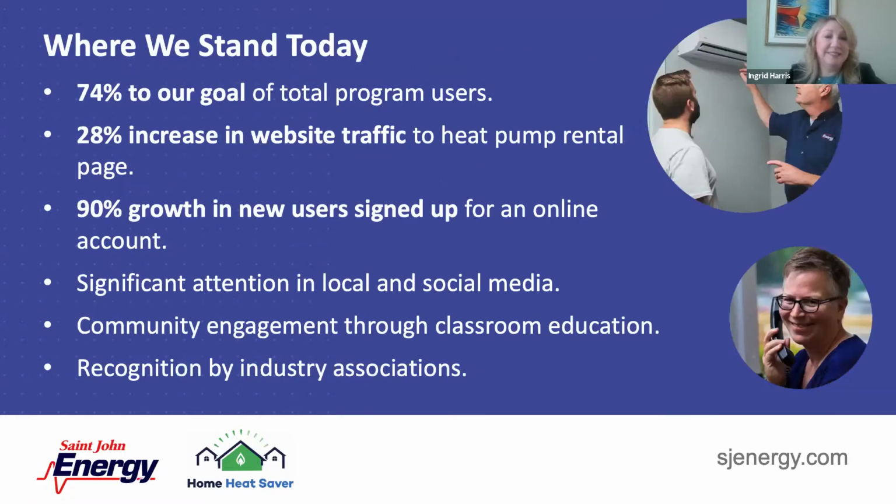So some of the successes that we've had as a result of rolling out this program. We're on track to hit our target number of users of the program. As of February 28th, we're 74% there. We've seen a 28% increase in traffic to our heat pump rental page. So if you didn't know anything about us before, we do have a heat pump rental and a water heater rental program that we offer to our customers in the city of St. John. So we've seen an increase of 20% year over year since we've launched this project.